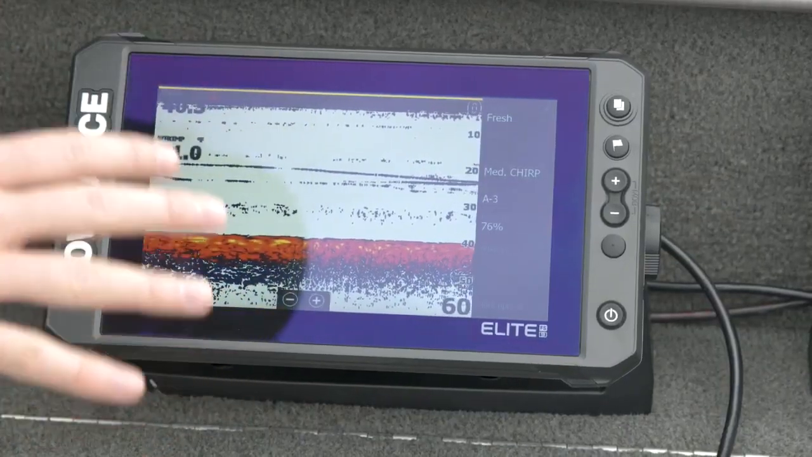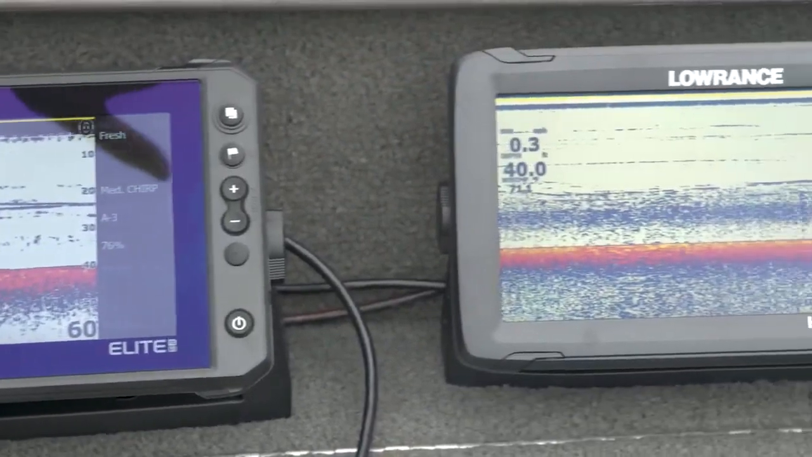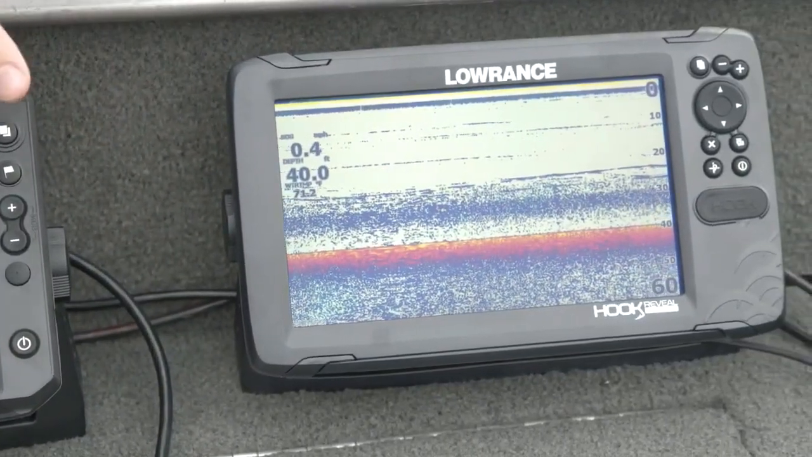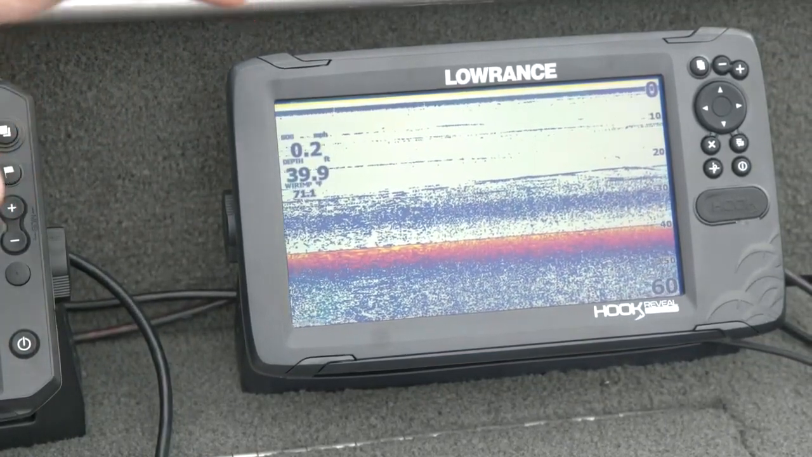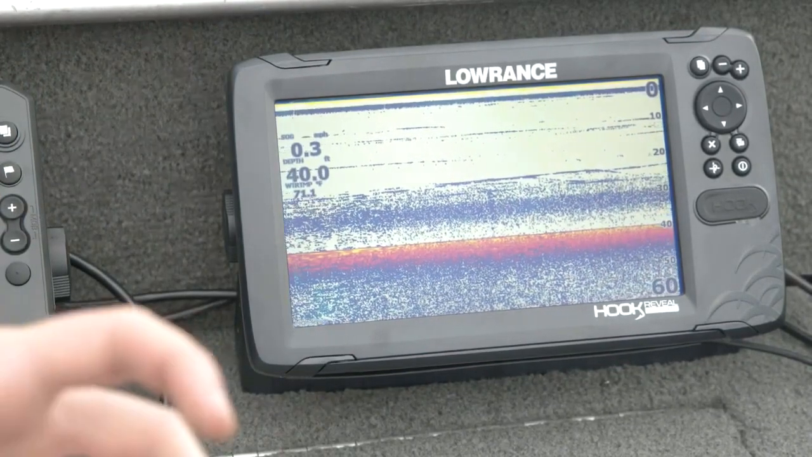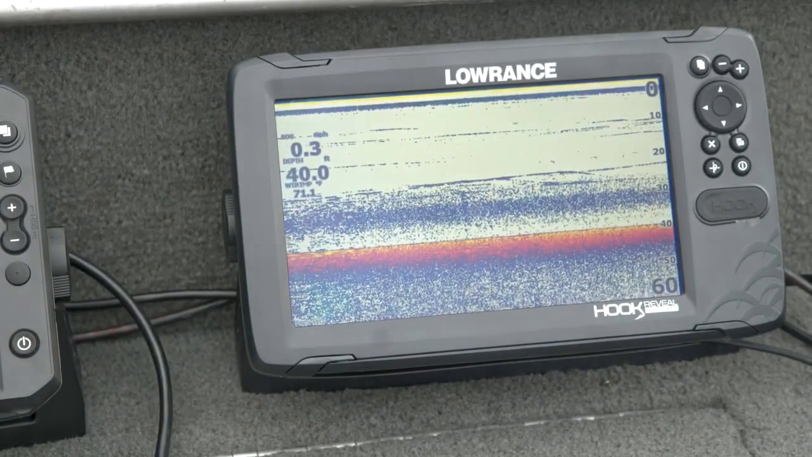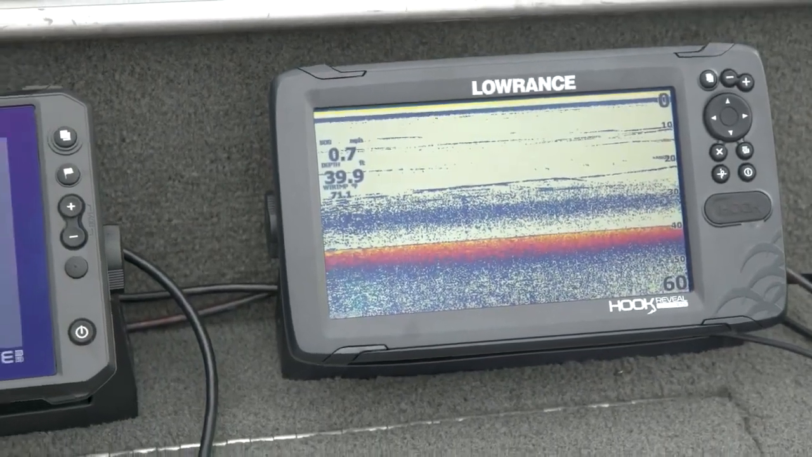So now that we've had a look at Elite FS, we're going to transition over and have a look at Hook Reveal. Hook Reveal is a little bit different. We talked about the similarities between Elite FS and HDS Live, but Hook Reveal actually runs a different kind of sonar engine than the other products. And that starts right with the transducer under the water, how we're generating and creating the sonar signal. Elite FS and HDS Live actually come out of the box with the exact same transducer.